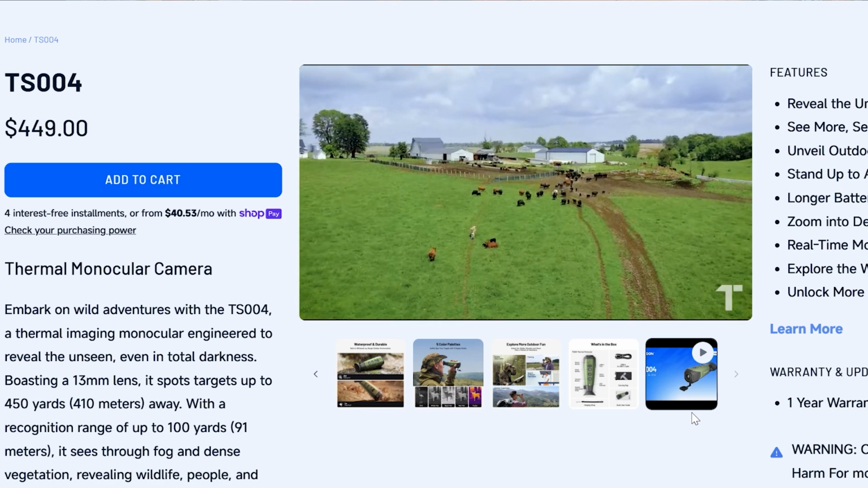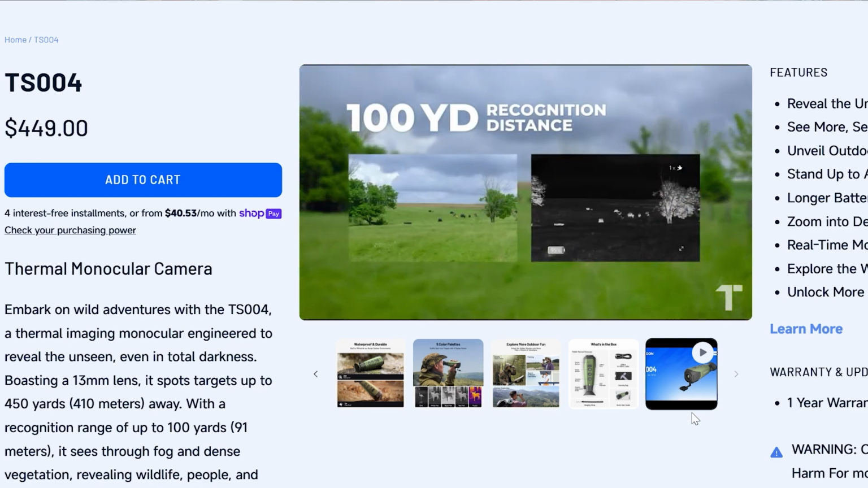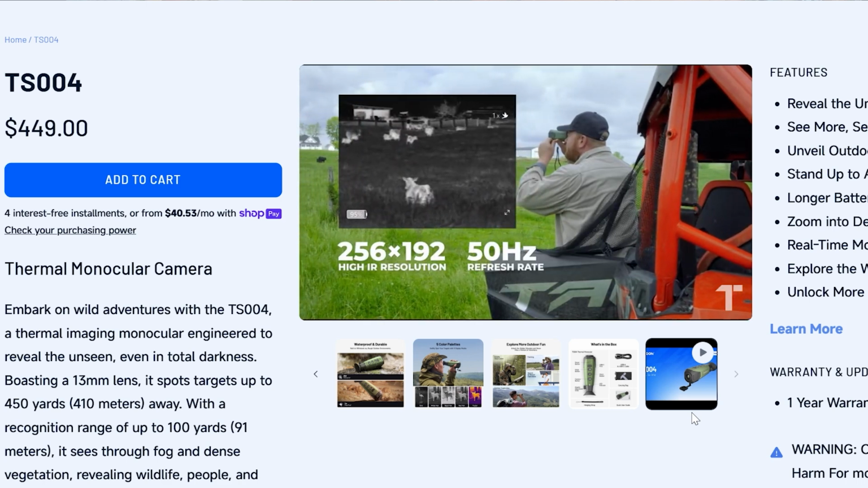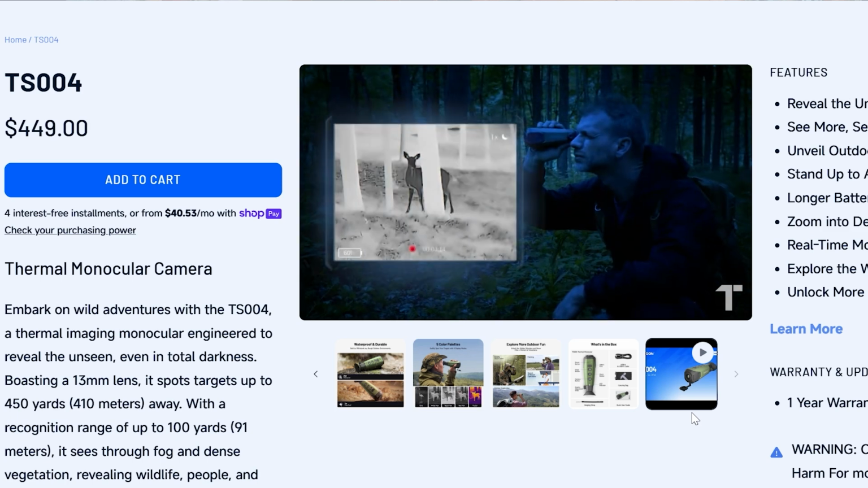Like I said, I'll show you some examples. We're about to go in a computer right now, so don't go too far, but I'm telling you, for the money, $450 and actually under $400 on a lot of places online, 389 bucks, it's very, very hard to beat this.